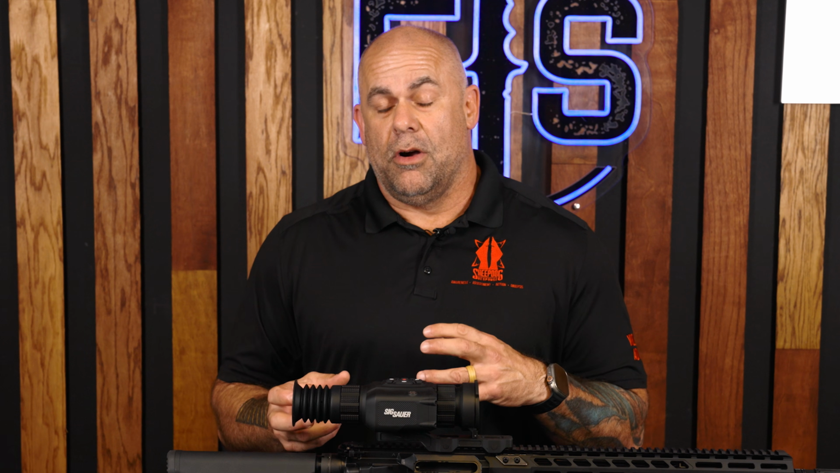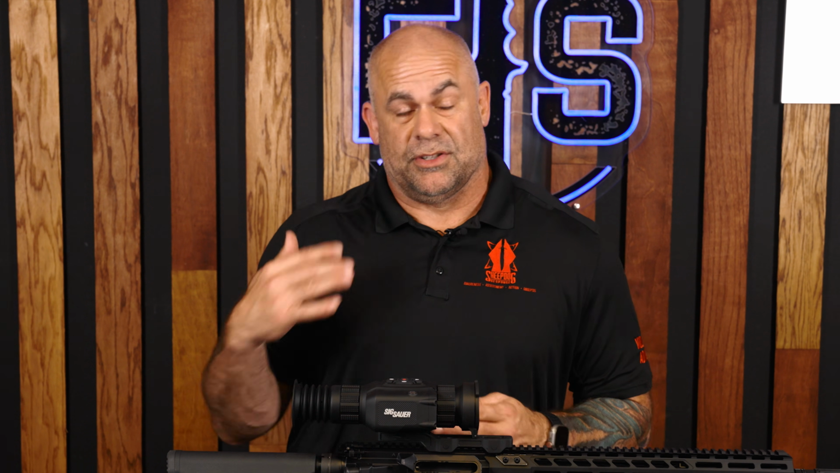Although the thermal optics are getting better and the prices are coming down, at $4,500 it still may not be attainable for everybody. They do have some step down models of this and some smaller models. Again, we're talking about the highest end model, but at $4,500, this is the highest and most feature packed thermal that you can get from SIG Sauer and probably from a lot of companies. It's worth it if you want to save up, but at $4,500, it's still not going to be attainable for everybody.